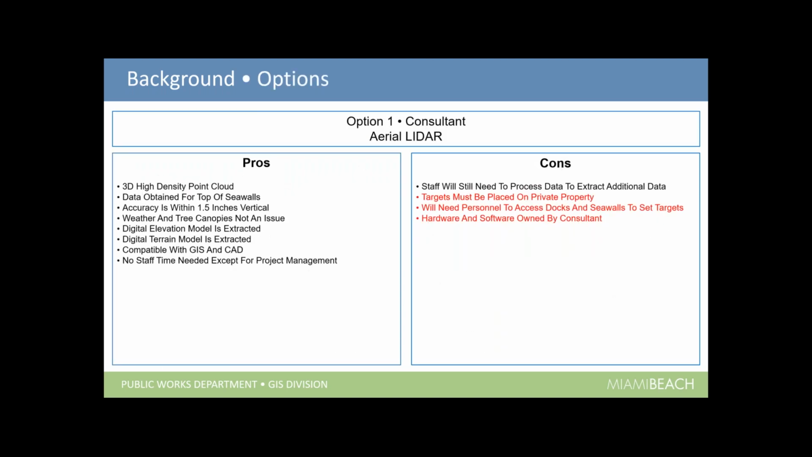So back to the options. Again, we came up with 4 options, and the first one was a consultant performing aerial LIDAR. And you can see here on the slide the pros. We have a lot of pros. The high density point cloud, we can obtain the data on the top of the seawalls. Accuracy is good. Weather and tree canopies are not an issue. We can export DEMs, DTMs compatible with GIS and CAD, and not a whole lot of staff time needed for the project.